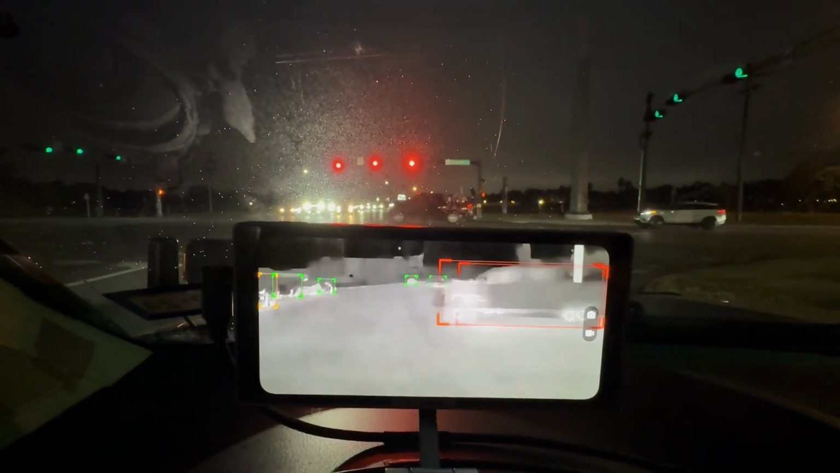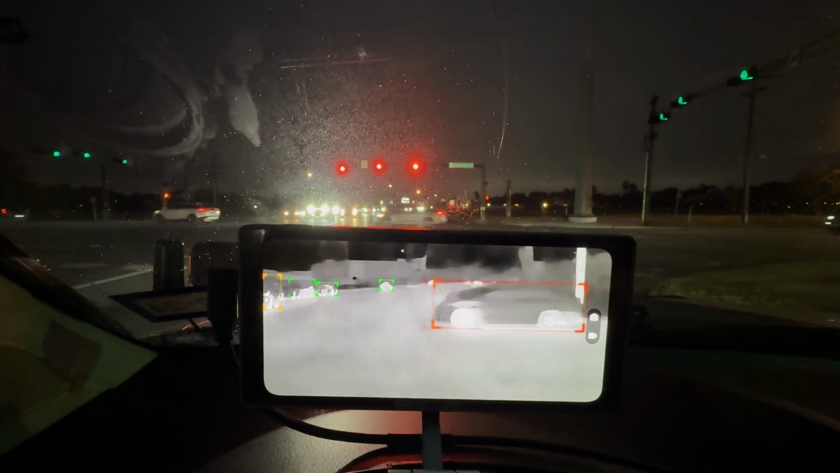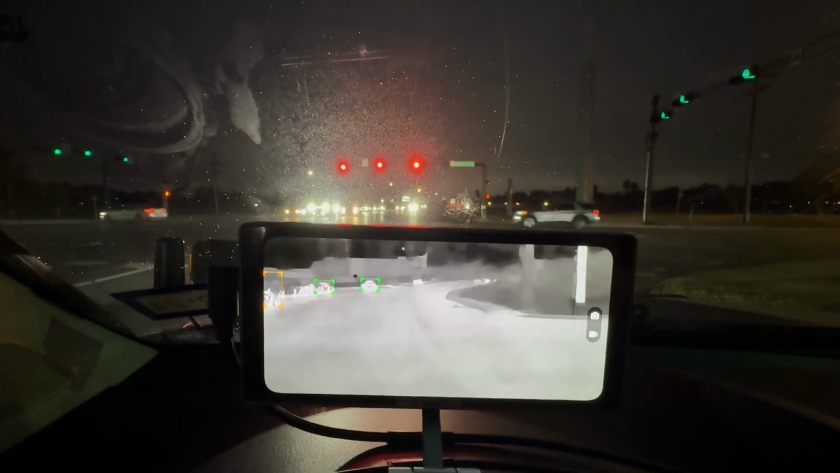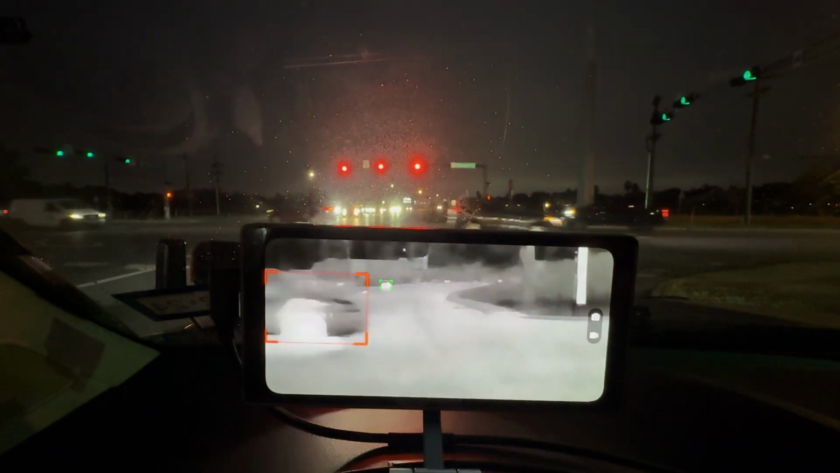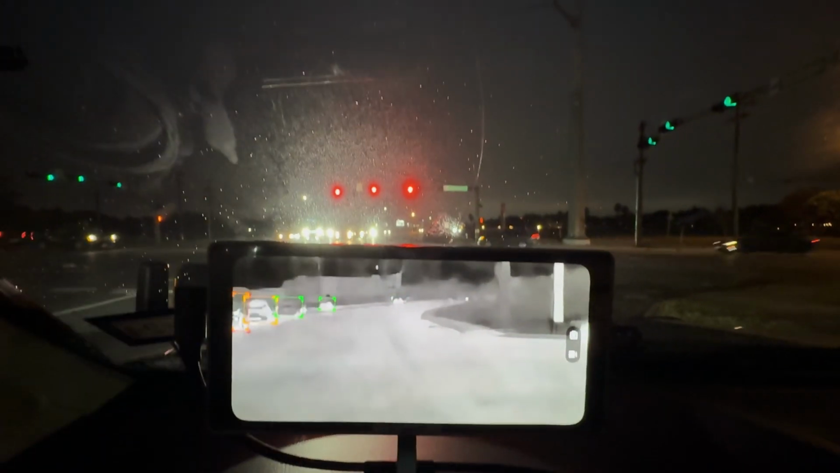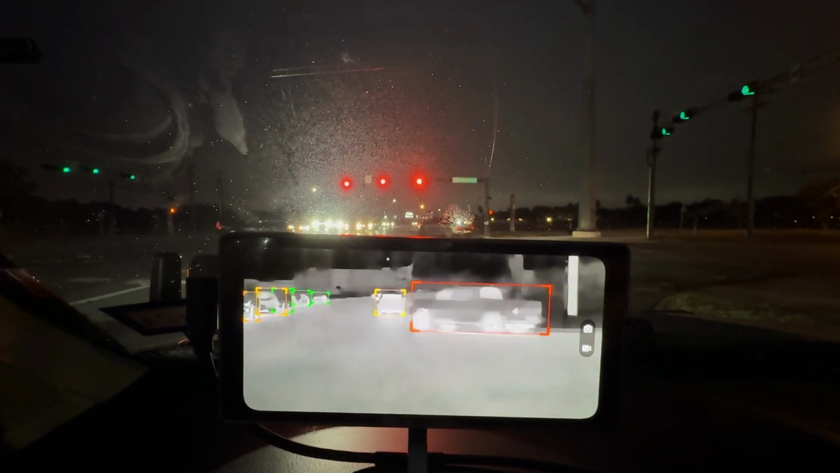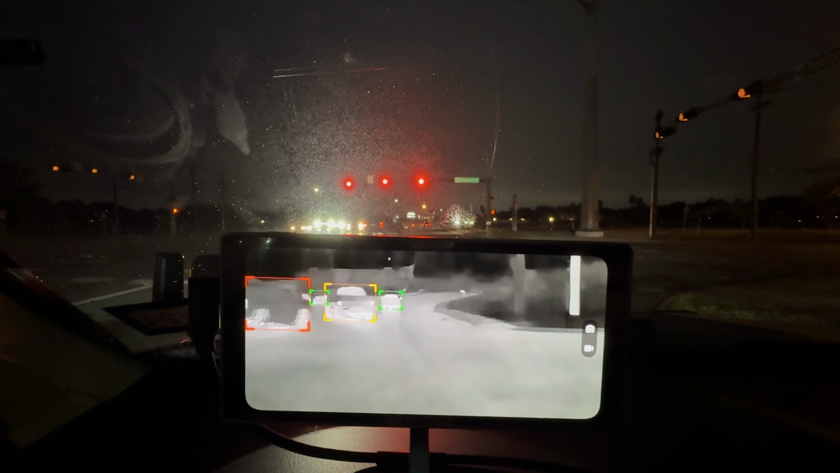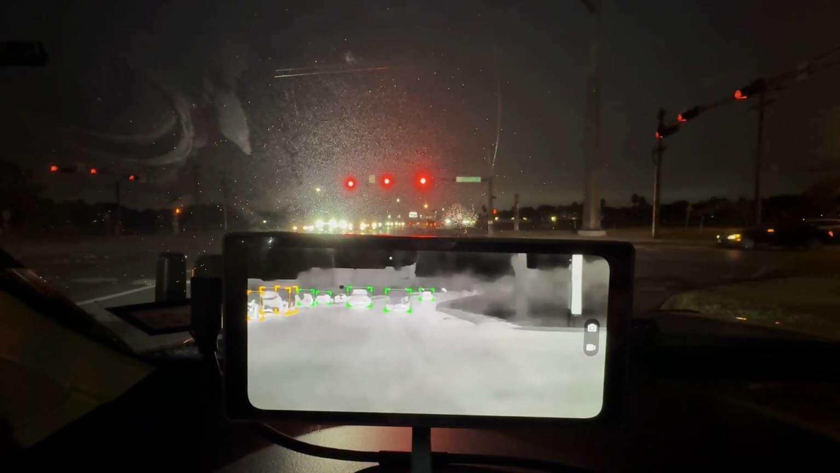You know what I noticed? That some of these boxes are red and some of them are green. And then some of the boxes that it records are orange. I don't really know. I'm gonna try to see if I can find out what the difference is. I don't know if it's a distance thing. If it's red, it's probably closer. If it's green, it's further. And that's what it appears to be.